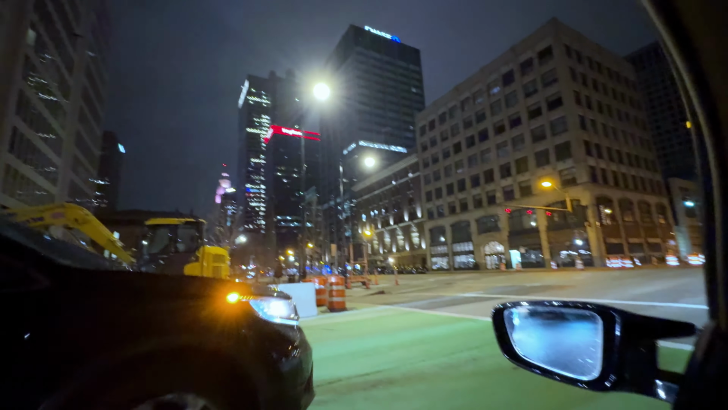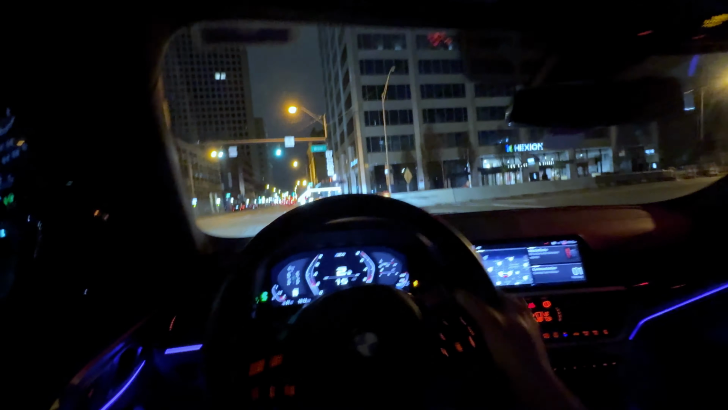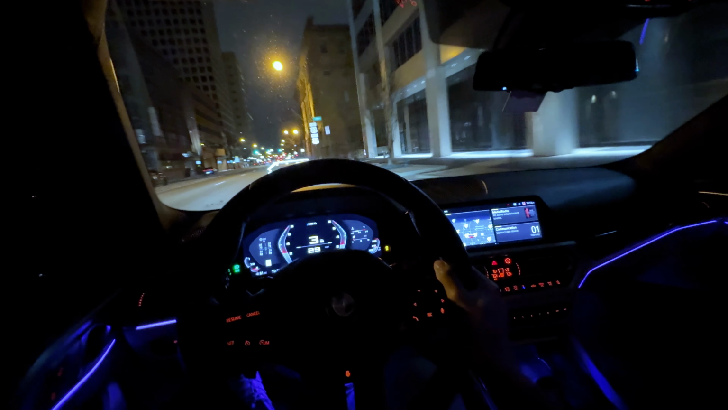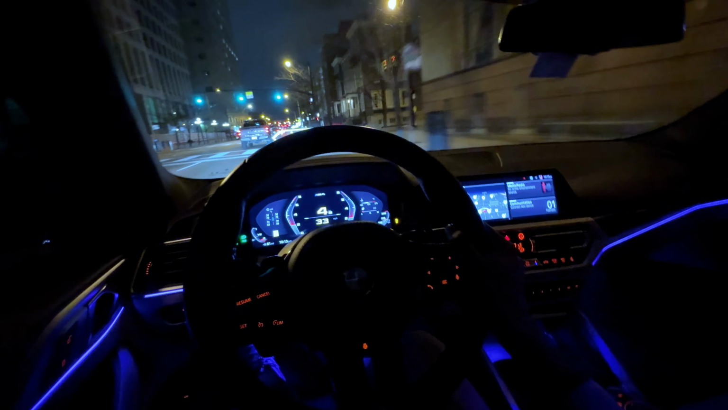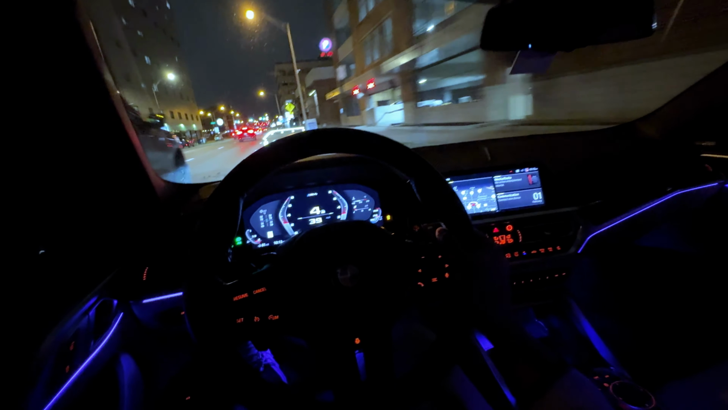Car is super tinted, so I apologize for that. Might be a little bit hard to see in certain angles, but bear with me. I'm taking it easy right now because obviously there's traffic and stuff around.